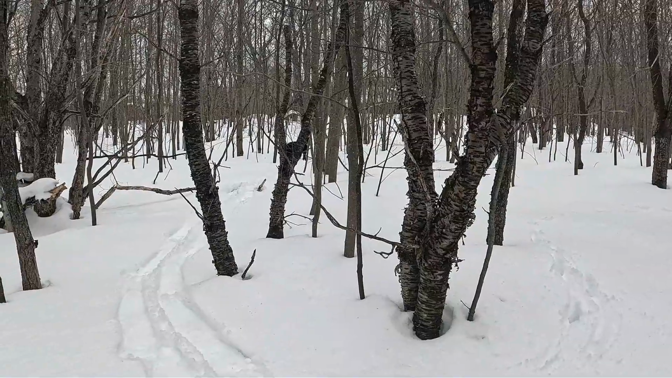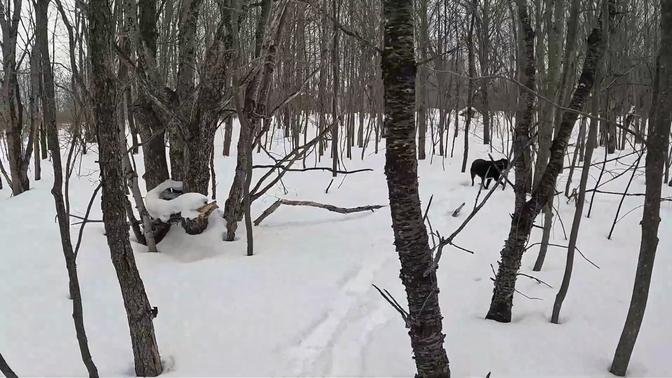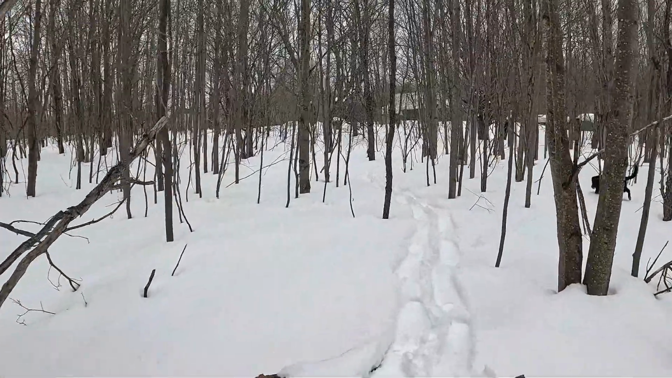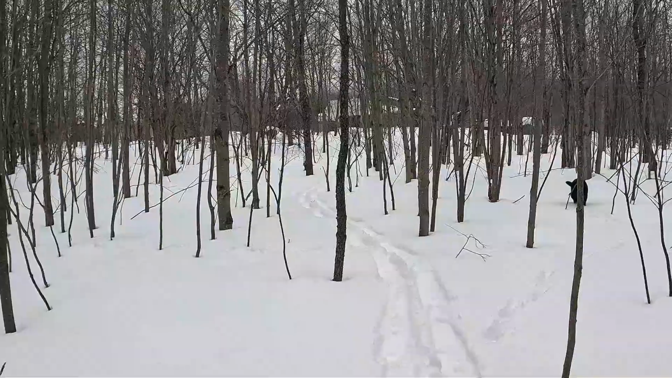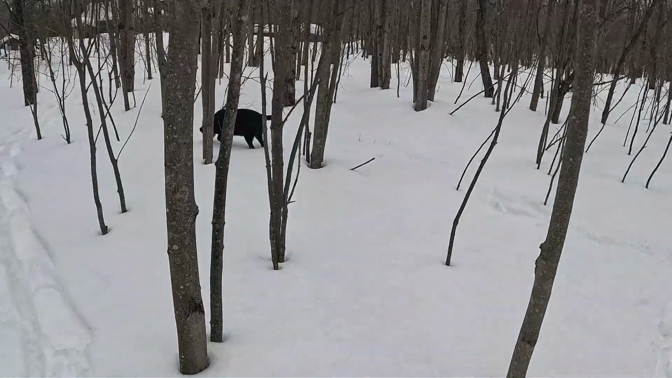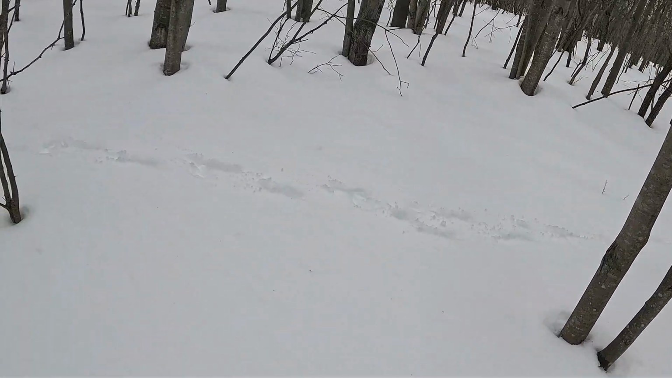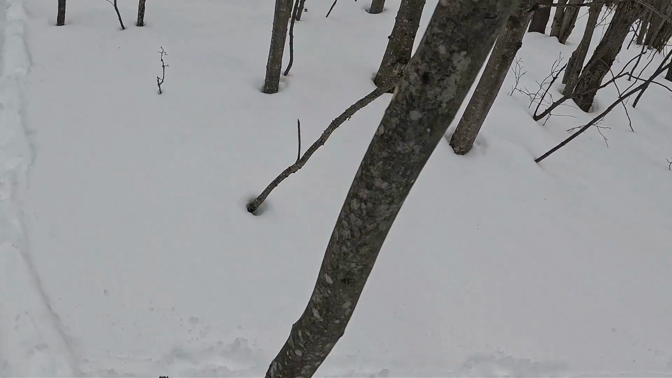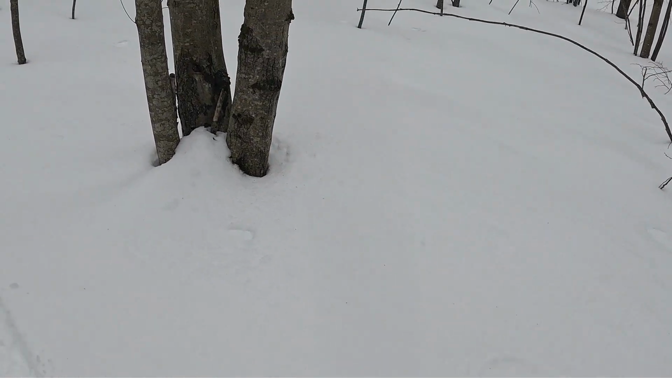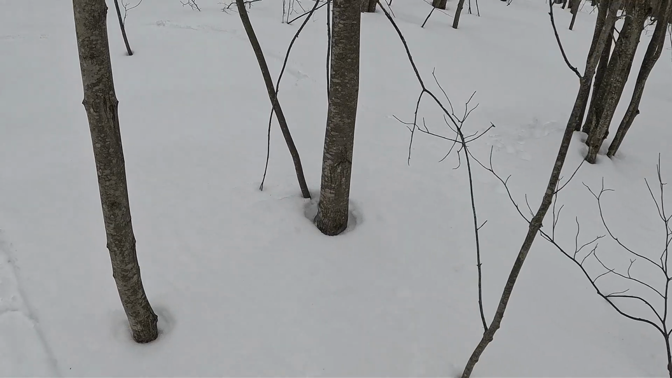I have the third TrailCam Smart Chip. Can we get a fourth? Well, it depends. I think I have another TrailCam down this path. Come on, Rella. Let's go this way.